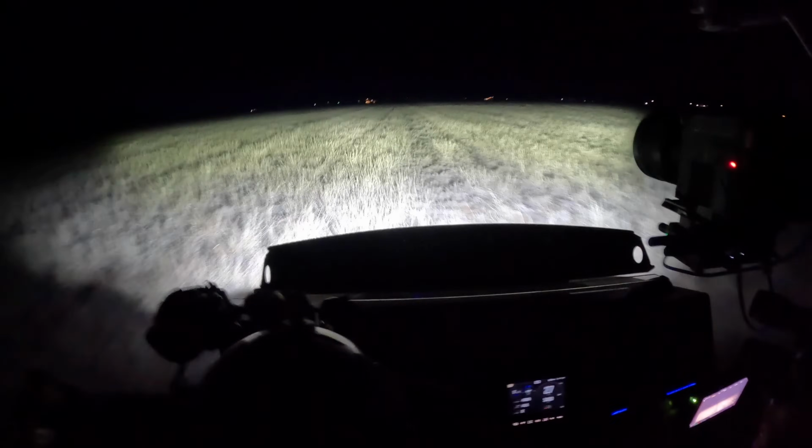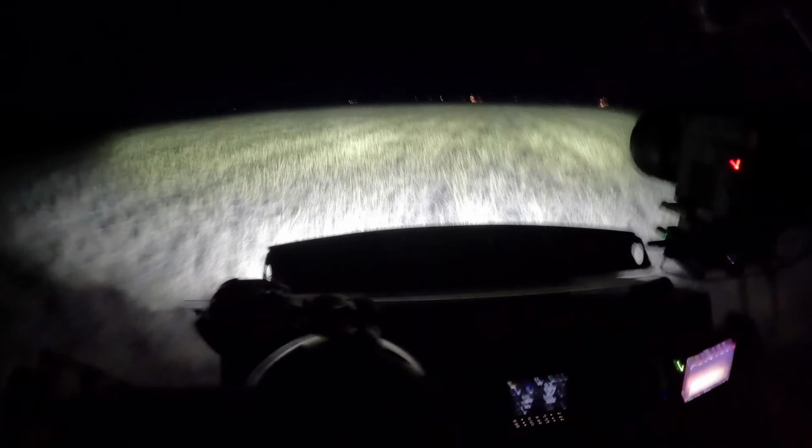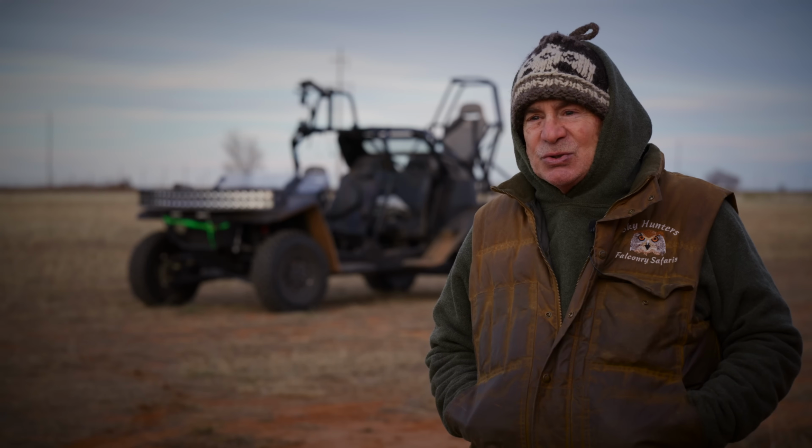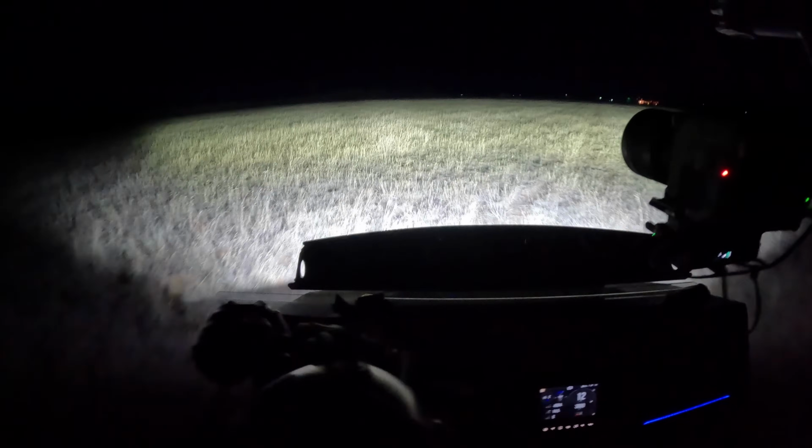You still see him? Yeah, I can't catch him, no. I see him in the thermal, yeah, I'm right on him, but I could never let her go at this speed. Not gonna catch him, are we? I can't. And then by the time I slow down enough, that coyote's out of range. You see him in the light? I can't even see him in the light. Oh, shit. Just frustrating.